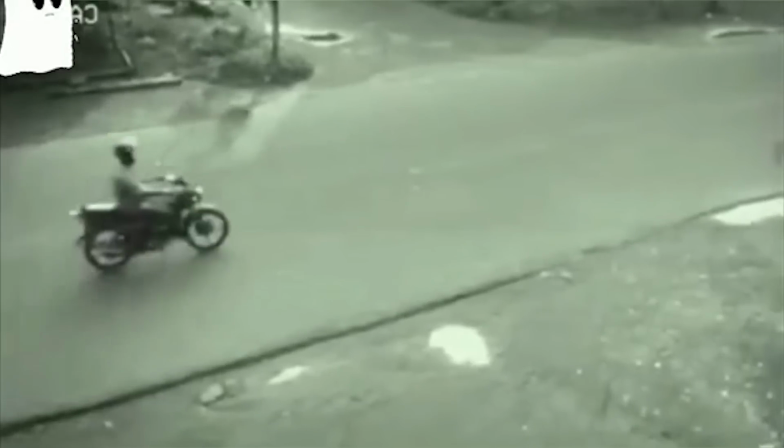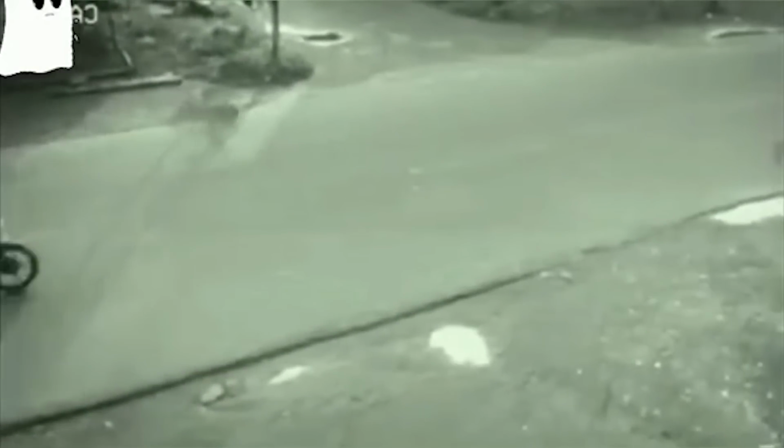This ghostly figure proceeds to jaywalk on the road, crossing it without any apparent concern for the passing vehicles. The appearance of this entity is also quite unusual. It's smoky black and has a hunched back. While it moves in a manner resembling a human, its upper body appears strange, almost like an alien. What are your thoughts on this ghostly jaywalker?